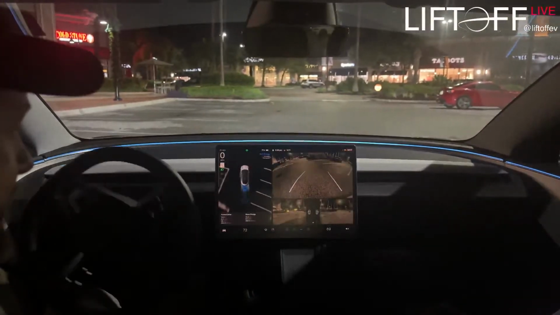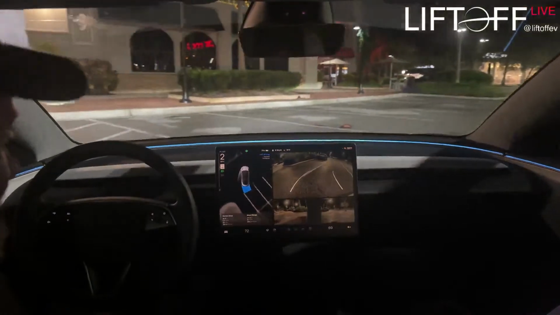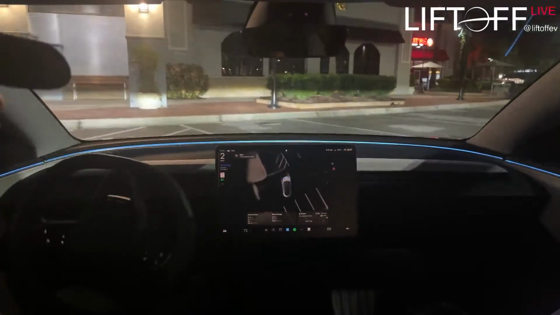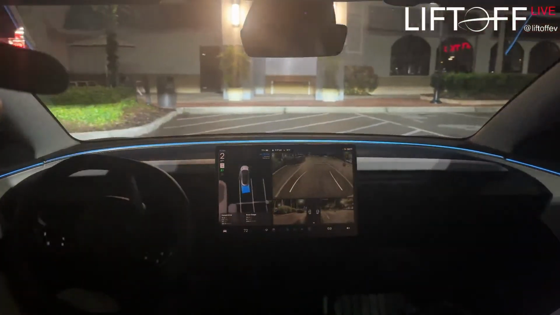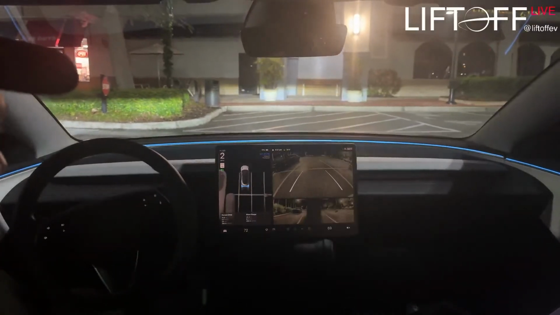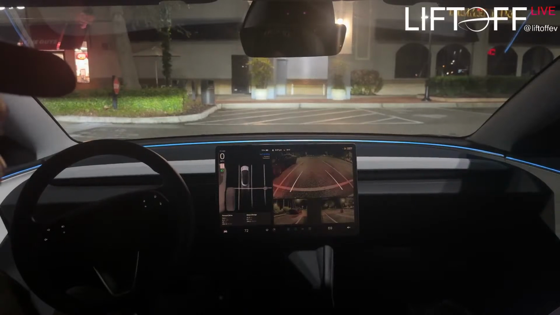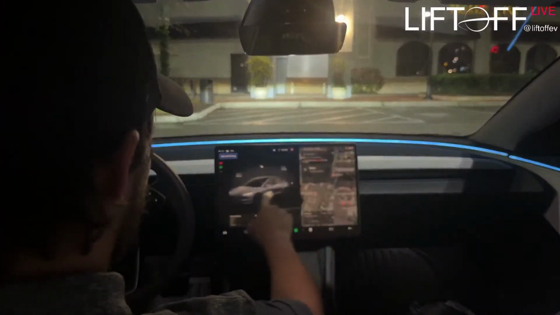Oh, okay, I guess it's gonna back in here. That's good, I like backing in. It's a little hugging the line, so it's gonna go up a little bit and then reverse again. All right, so it needed like 2 maneuvers to get in this spot. It's not the worst thing ever. Cool.